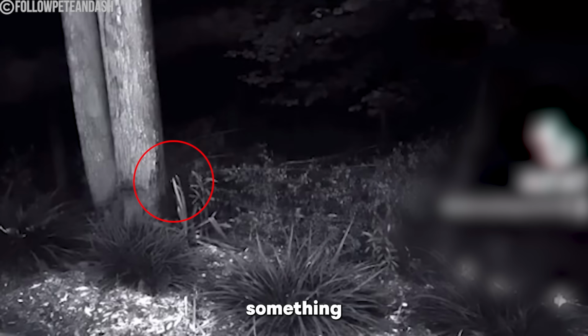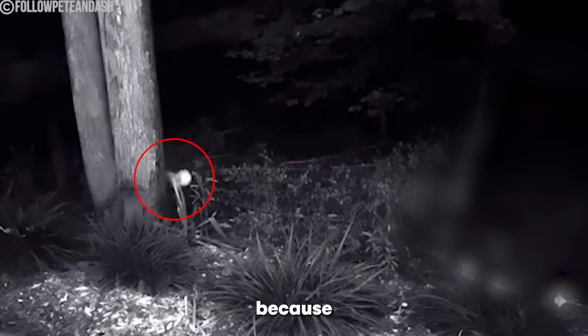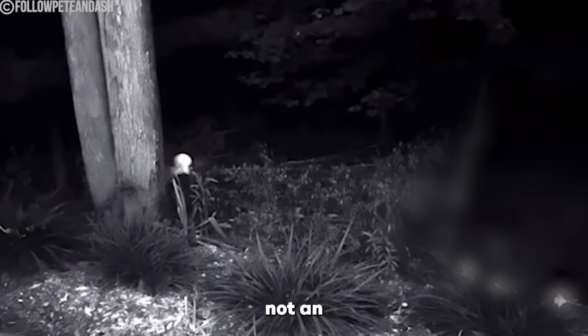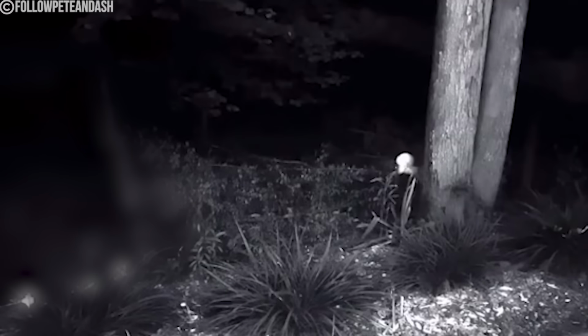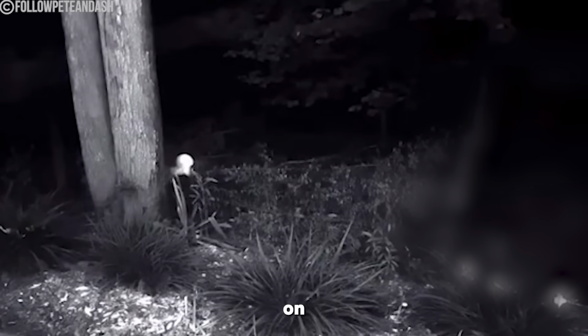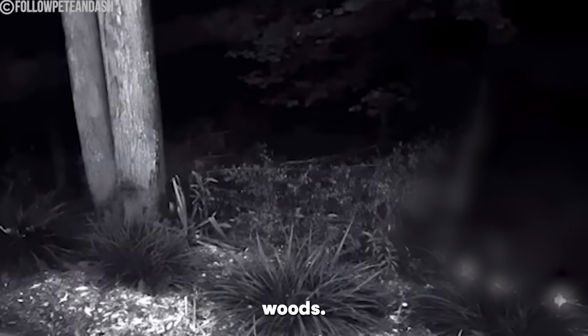August 2nd, 2021, a couple from Michigan captured something totally mind-boggling on their trail cam in the woods, because not only was it not an animal they'd ever seen before, but the way it moved almost made it look human. The video quickly went viral on social media, with people speculating it was a skinwalker hiding in the woods.